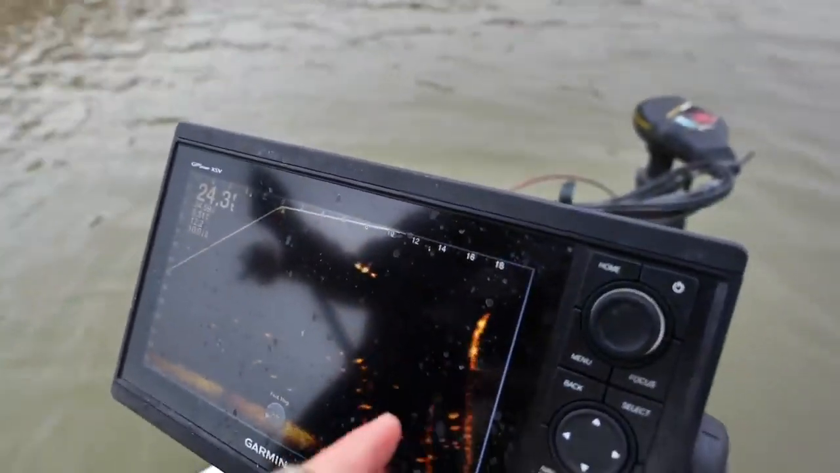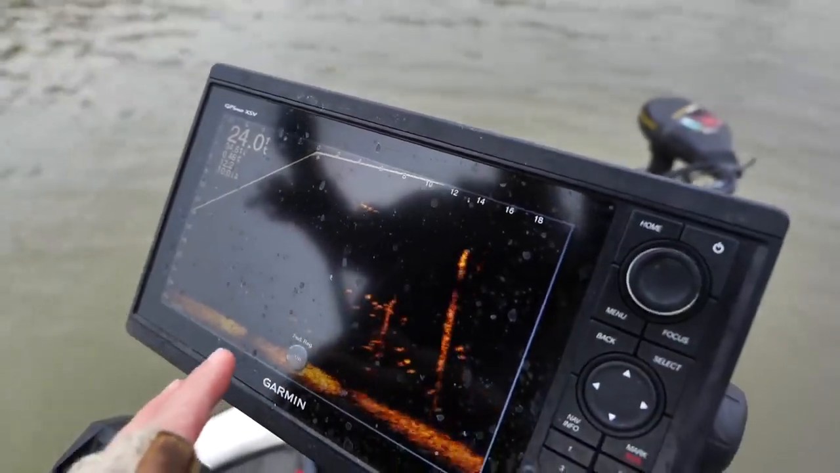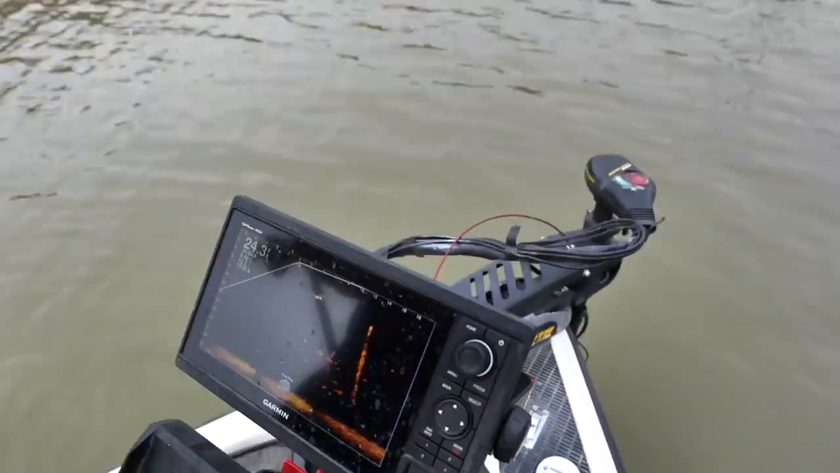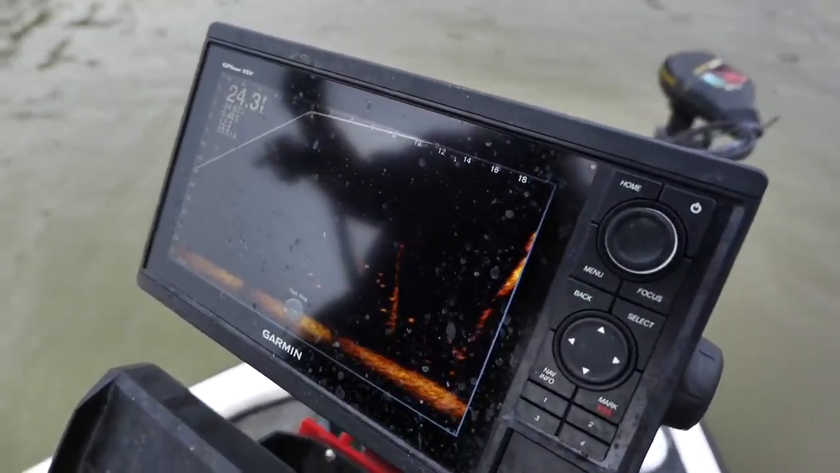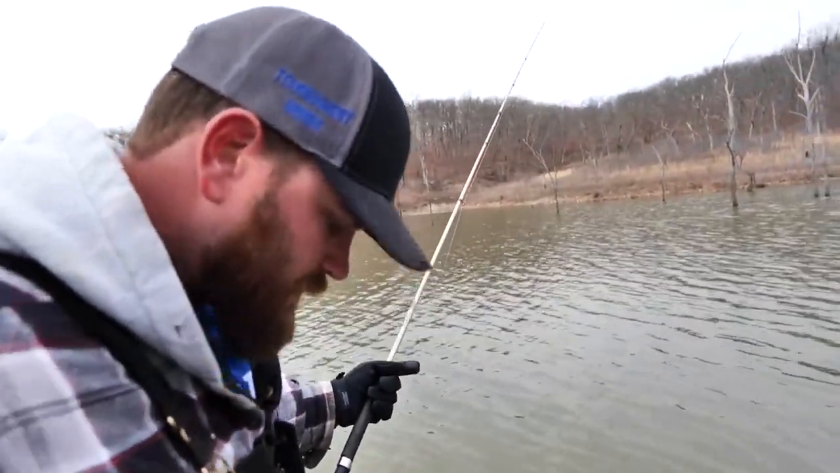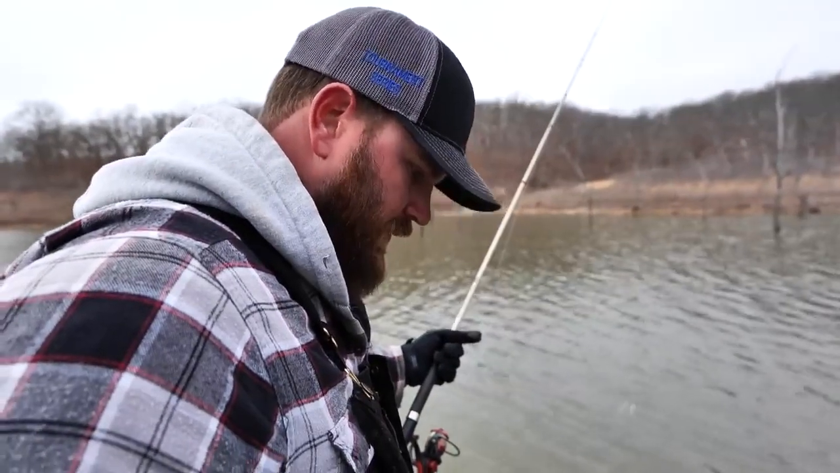So here's some timber over here. Some of them are not even close to the timber, they're just out sitting in the creek. 24 feet of water. Those are all little fish, not what we're looking for. Mostly what you do, especially tournament fishing, is you're looking for the hog jammers and targeting those fish as you see them.